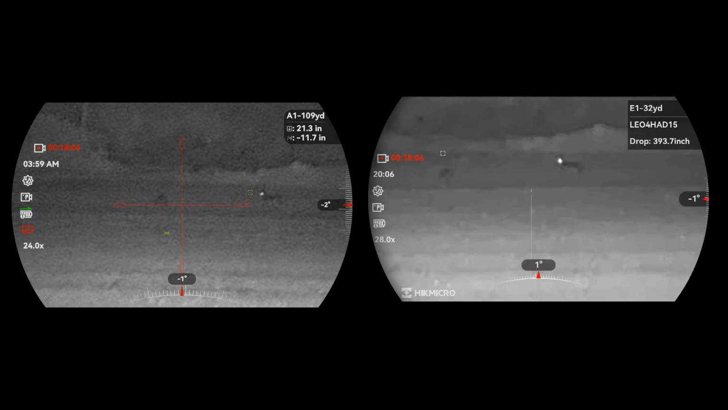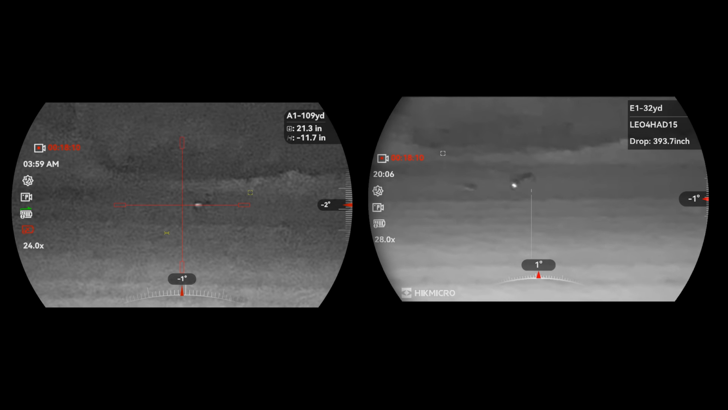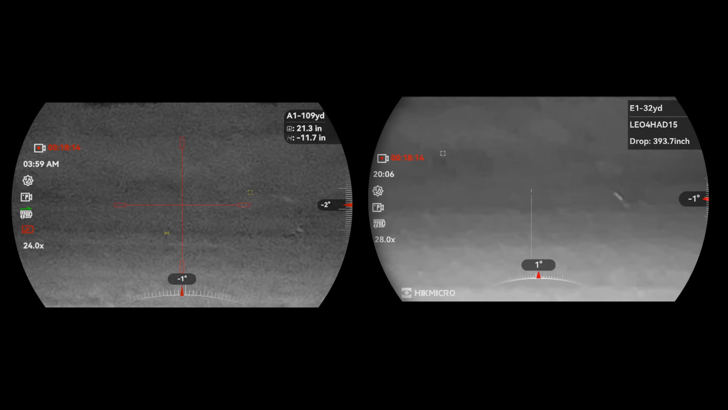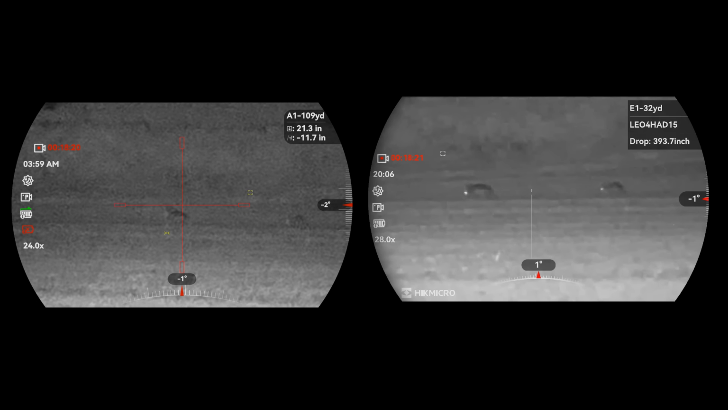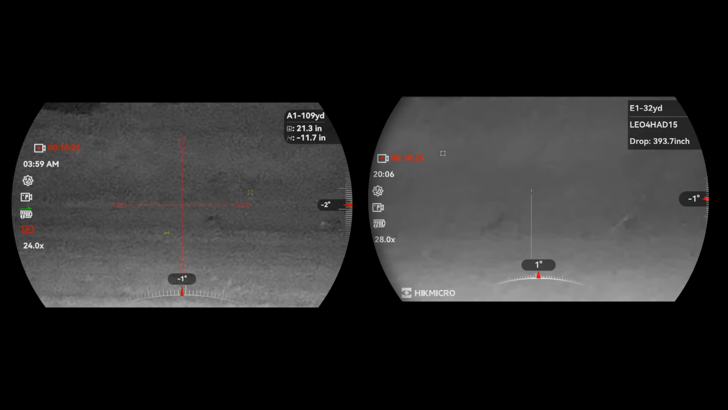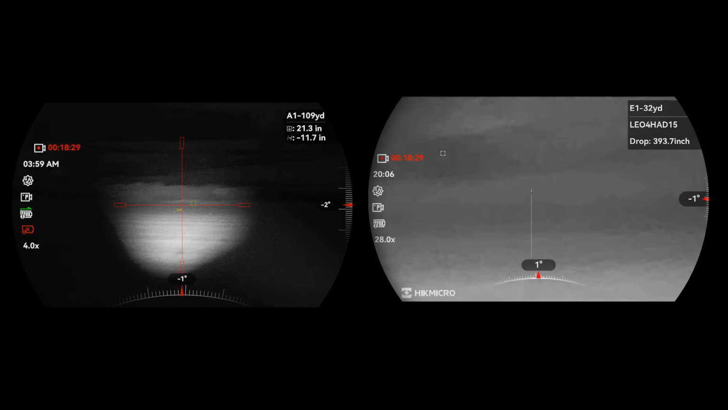Still give it to the Alpex 4K, to be honest, which is a bit of a disappointment, but I think that's where the mistake of making the lens on the front a bit smaller is. Let's zoom out again.